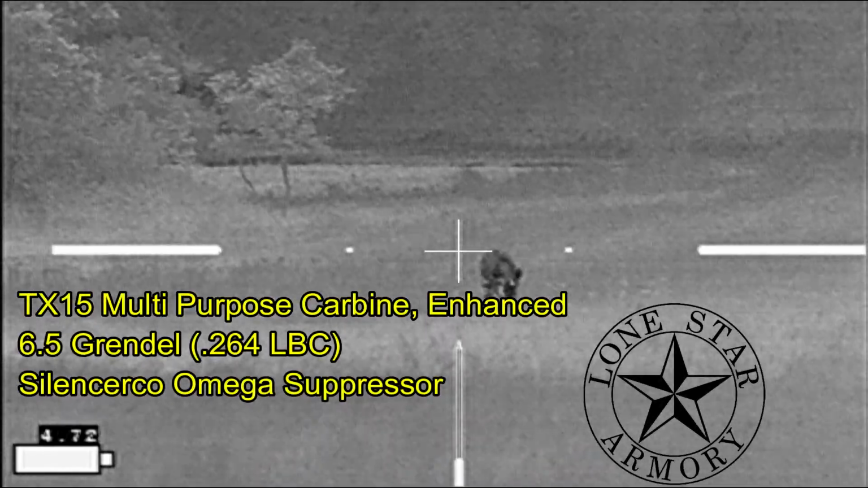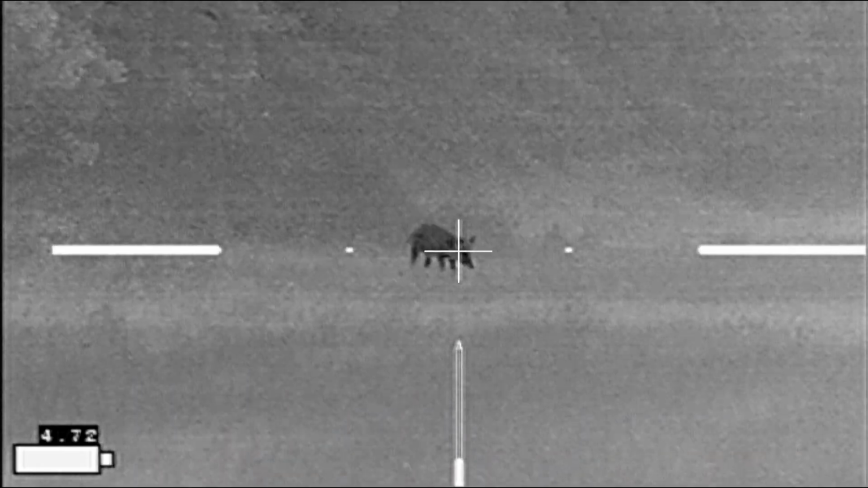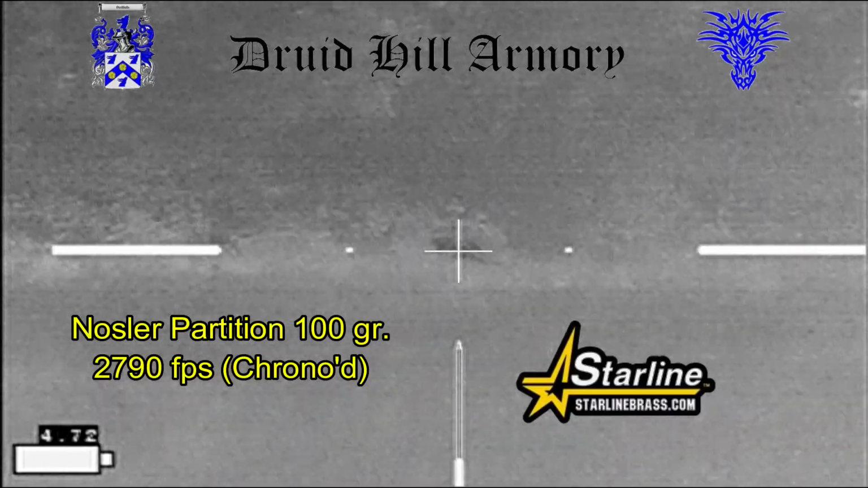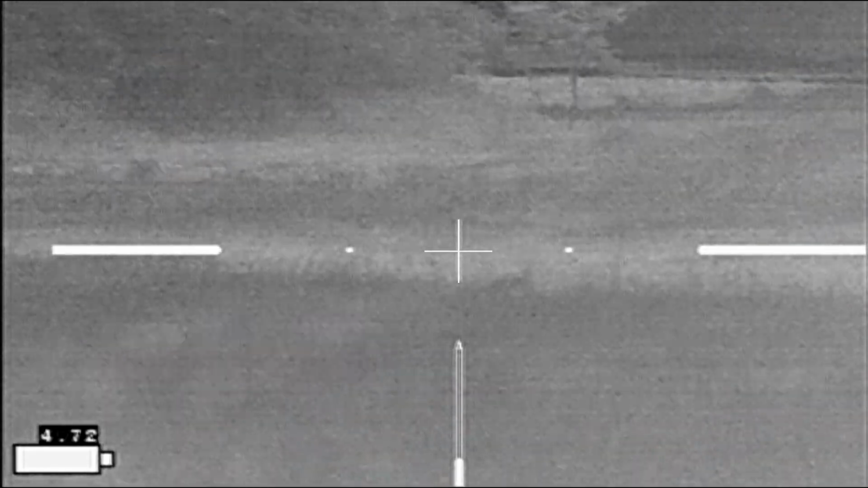Tonight I'm going to be shooting my Lone Star Armory TX-15 Multi Purpose Carbine Enhanced in 6.5 Grendel. And I'm going to be shooting some Nosler Partition 100 grain bullets that my buddy Denny sourced for me, and that were loaded by Druid Hill Armory into Starline Brass.